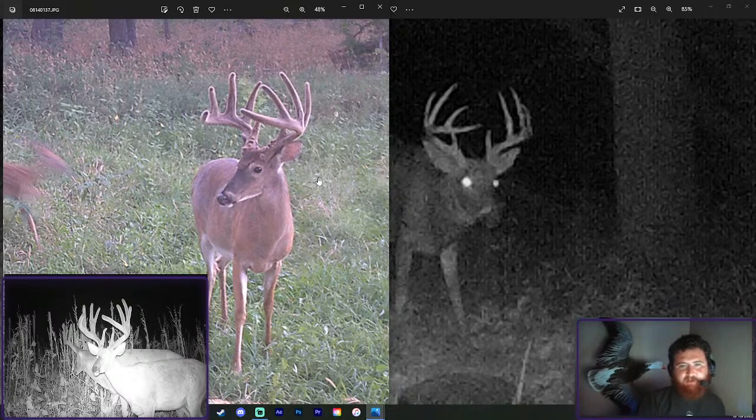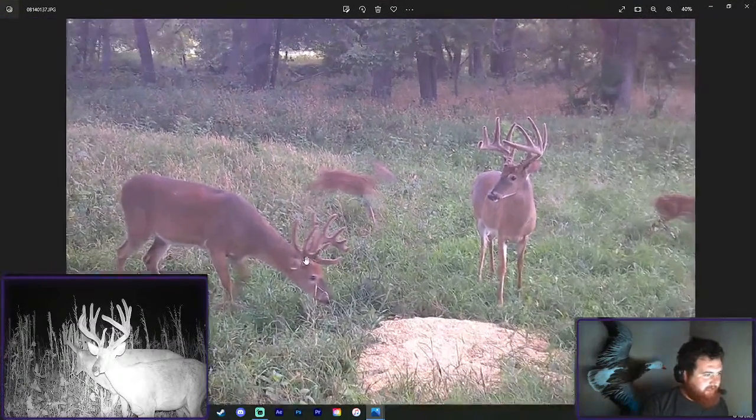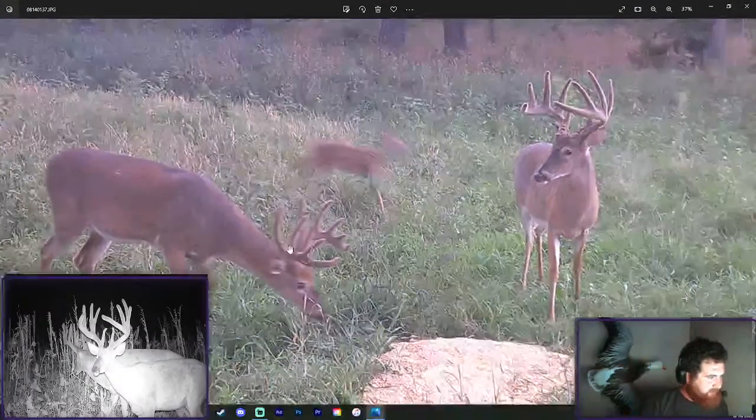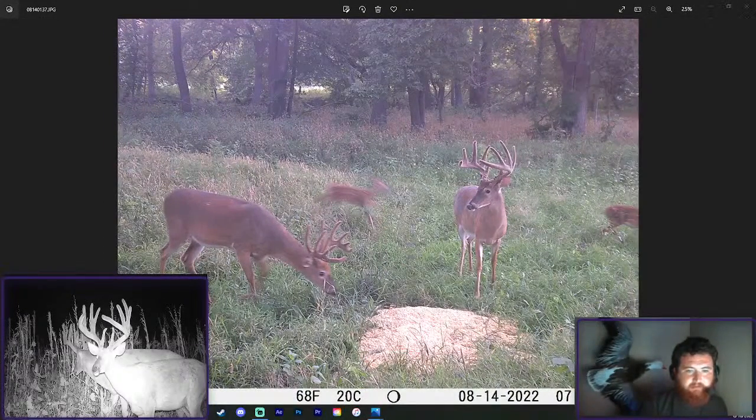It's the same deer. I might be wrong. I don't know. Same area. I'm not gonna get too carried away. He's actually a little bit different than I thought. But anyway, that's the deer I was thinking of. But then again, I don't know. I still don't know what this deer is. Cool. We like to see it though.